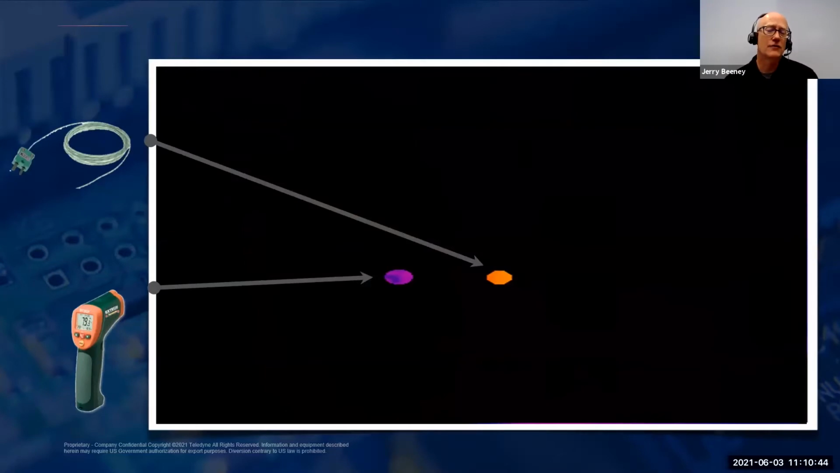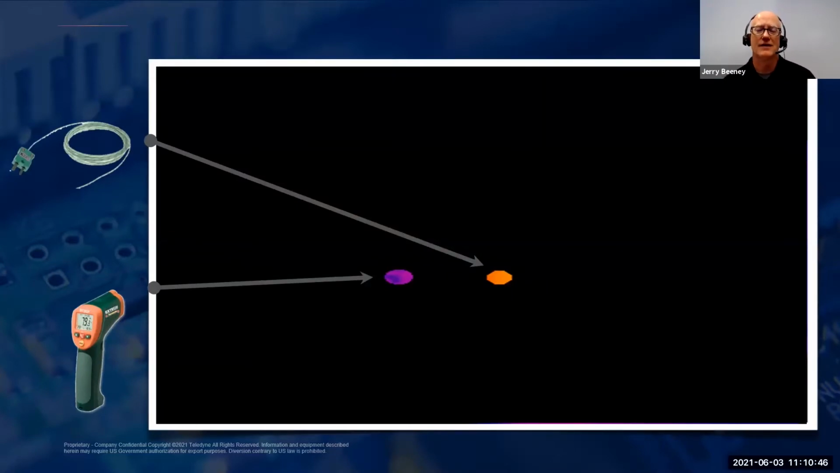So based on the description of the board and the stated needs of the engineers during a pre-visit phone call, the FLIR sales engineer decided to bring along a couple of different entry-level FLIR R&D camera systems to the meeting, to demonstrate their ability to both measure the temperature of the different board components while also providing a visual understanding of how the product would actually heat up.